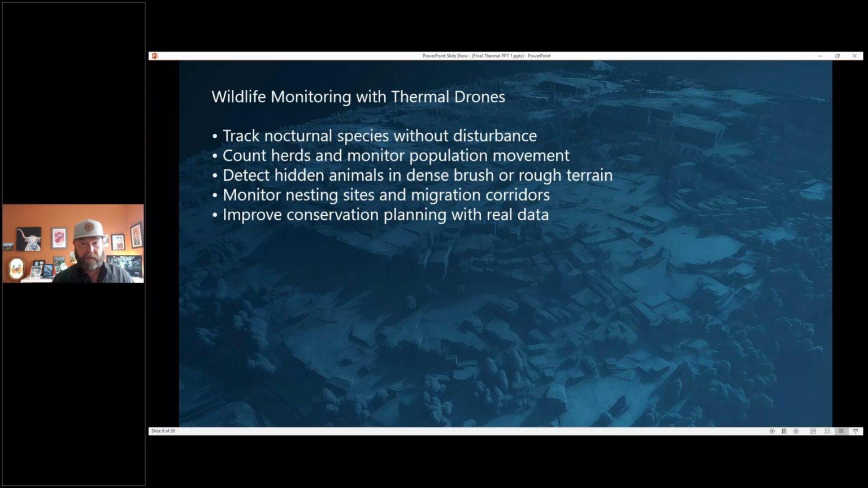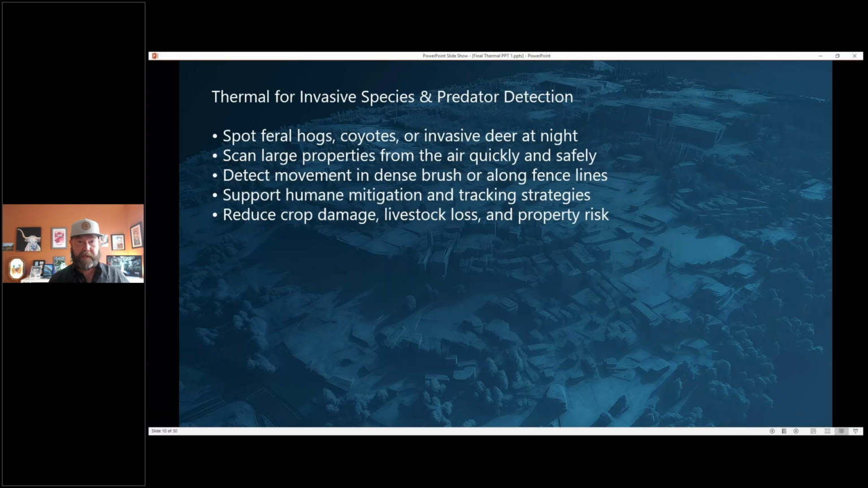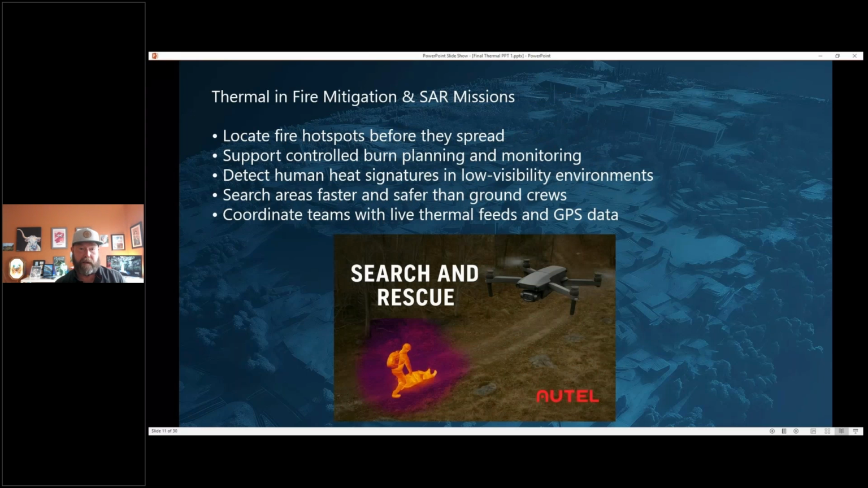Conservation planning is another big one that some of the wildlife management organizations use it for. Let me see here. So fire, again, hot spots, controlled burn planning and monitoring, human heat signatures, obviously, and low visibility, and searching areas faster and safer.